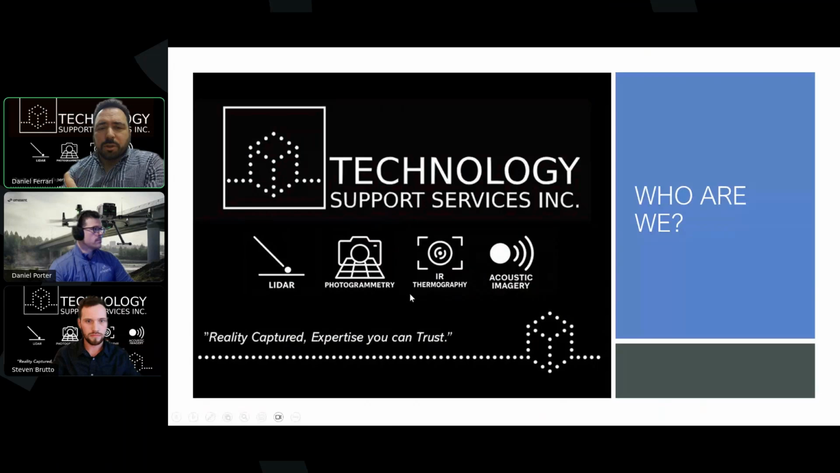Technology Support Services is a company born with the idea that there are lots of pieces of technology out there that help support the engineering work and the consulting work that we do. We've invested heavily over the last few years in LiDAR, photogrammetry, infrared thermography, acoustic imagery. There are lots of different pieces that really help us quantify things and give us more efficient and accurate information that we can base our engineering decisions on.